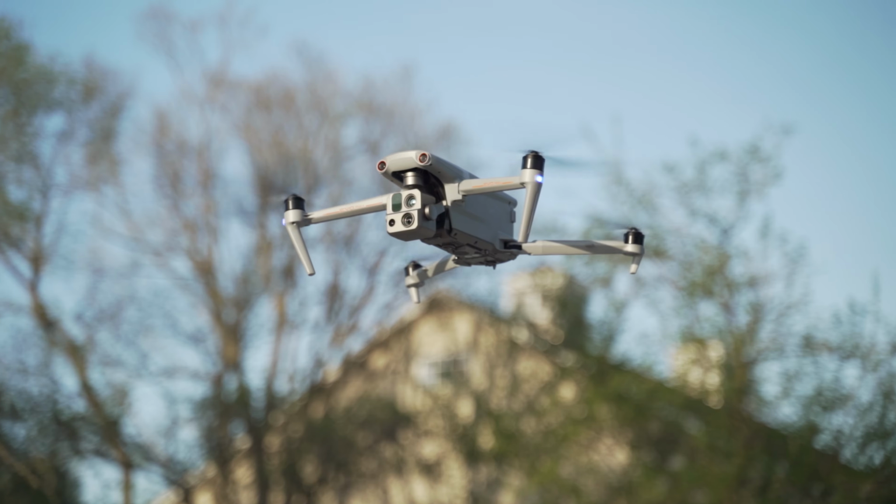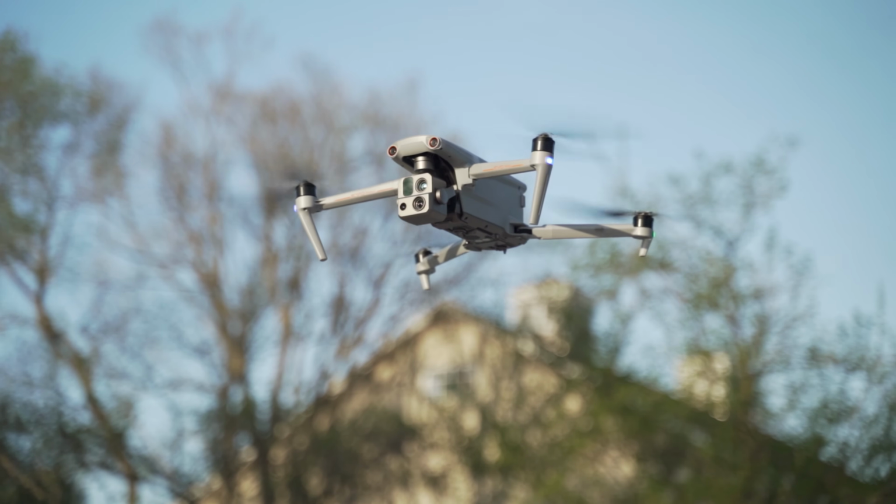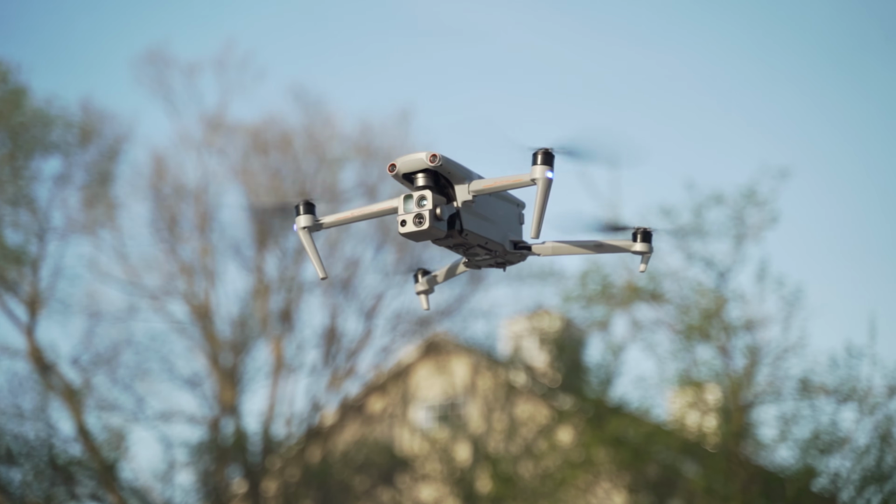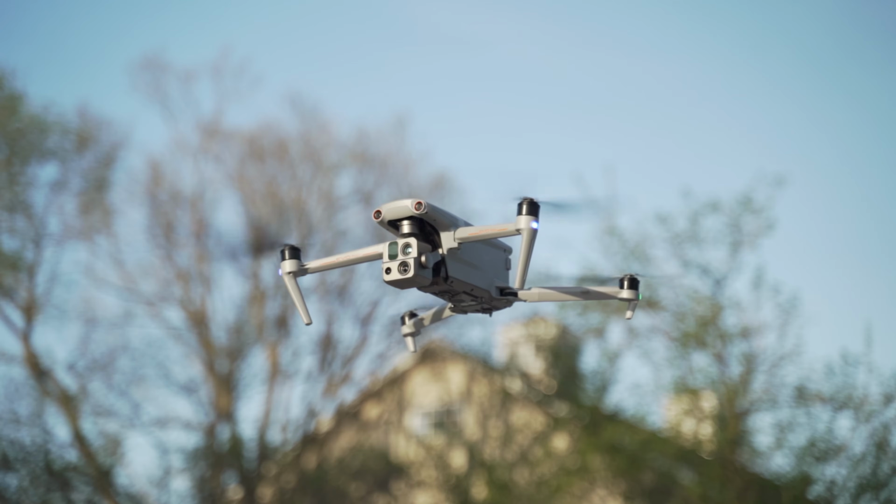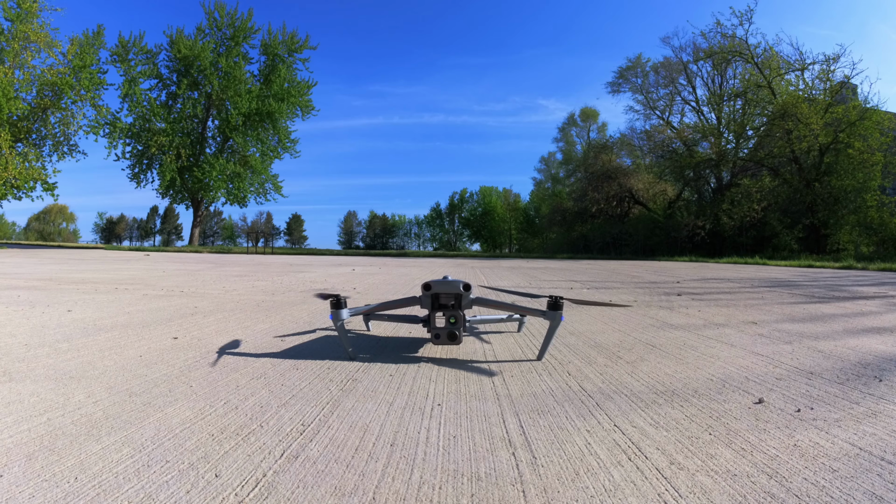Today we are talking about the Autel Evo Max 4T. We're not just talking about it, we're gonna take it up for its first flight. We've been waiting for this drone for quite a while, and it's interesting because it kind of fits in this place, in this void that needs to be filled. It's sort of in between the size of a Mavic and the size of the M30T. So that's a really interesting drone, but I'm not gonna talk about it. I'm gonna get this drone up in the air. Let's start flying.